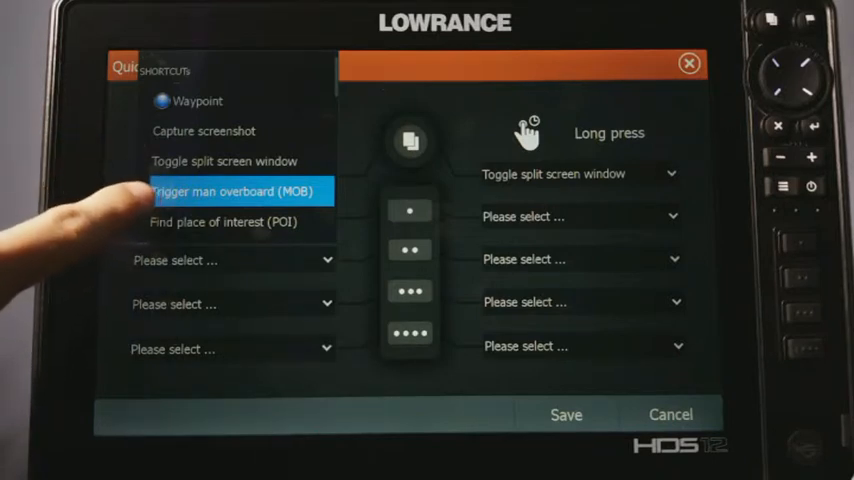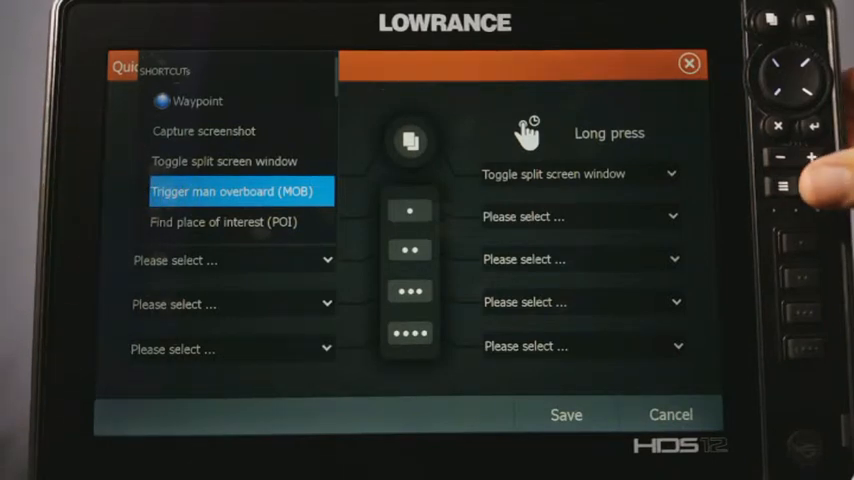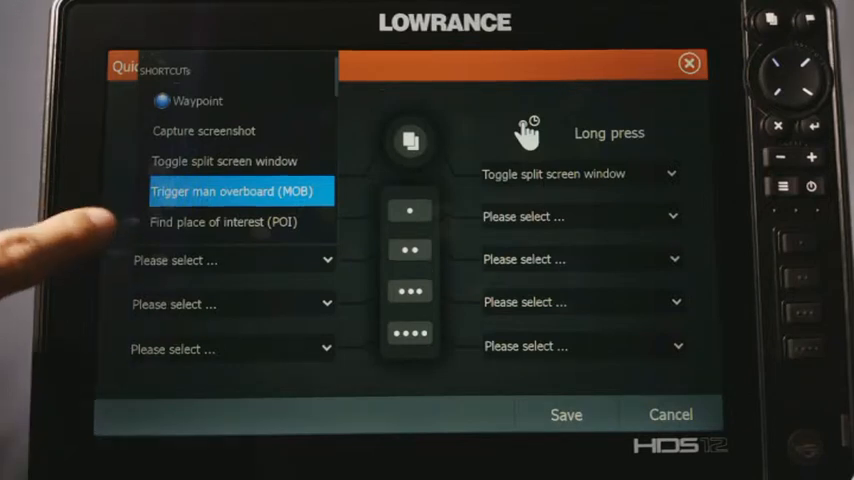Now, the next one is going to be your man overboard. That's the same as pressing and holding your plus and minus buttons. That sets a man overboard icon and navigation marker on your screen. So say somebody fell overboard into the water, you can set that real quick, and your unit will actually set a navigation point, and it'll keep trying to take you back to that same spot.